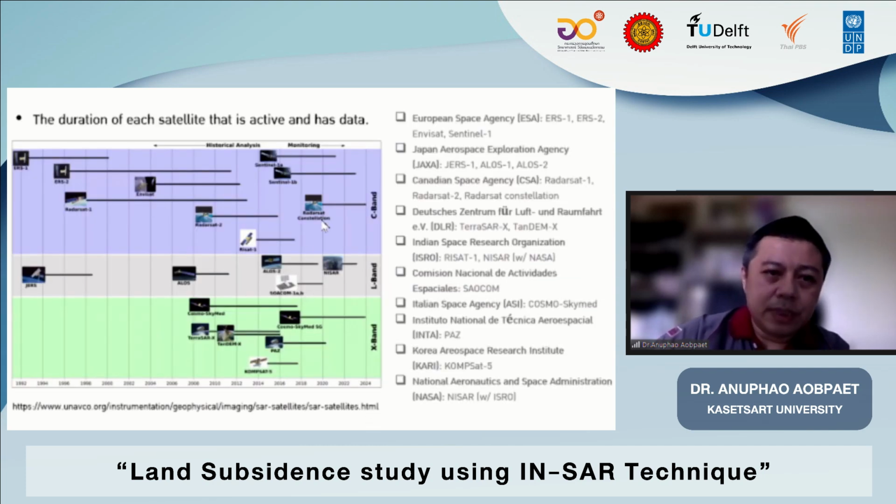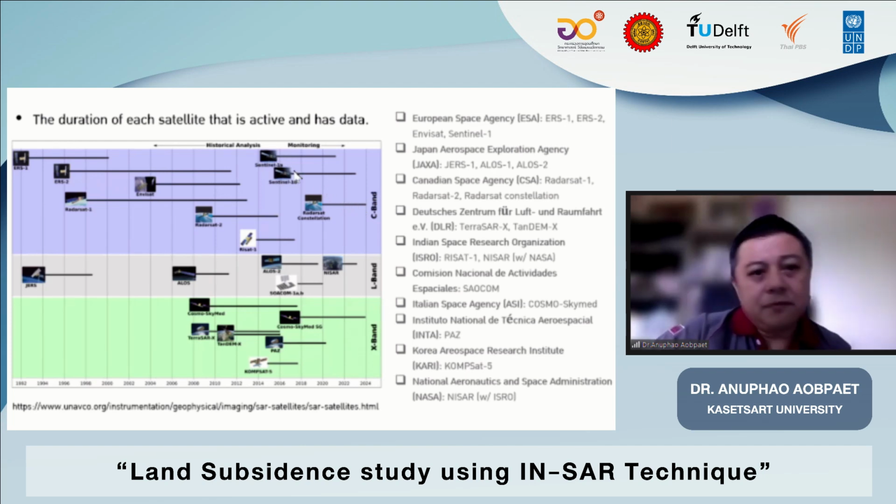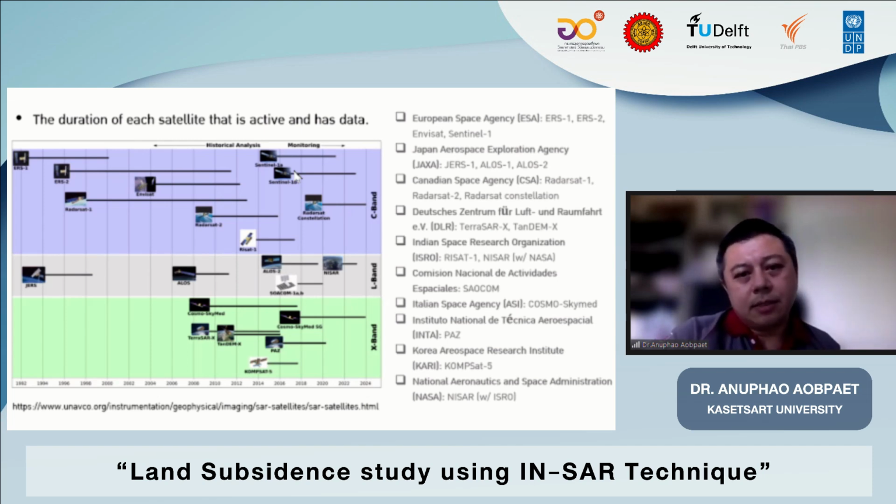And you can check here that we have Sentinel-1A and B, and if it keeps capturing data in the Bangkok area, we still have time series data and monitoring for the long term.